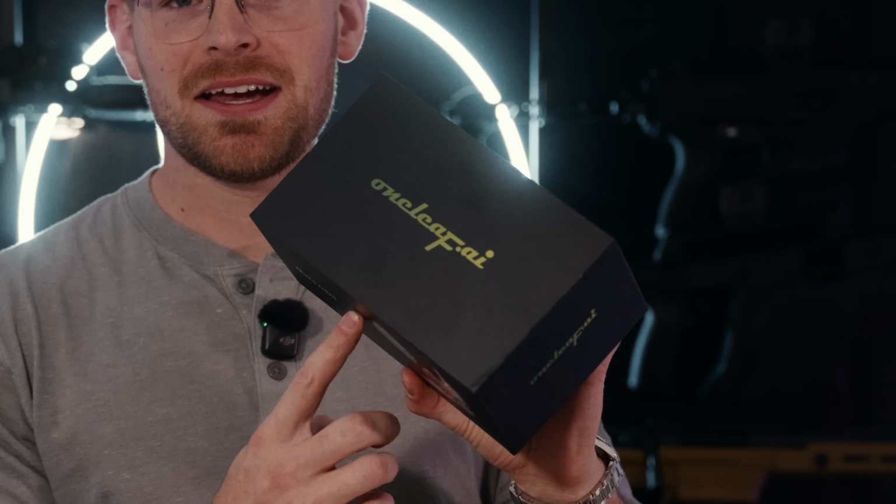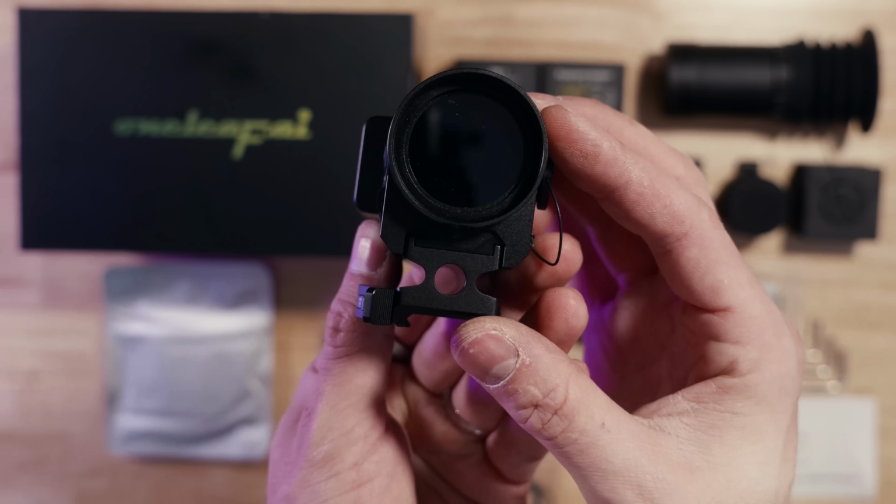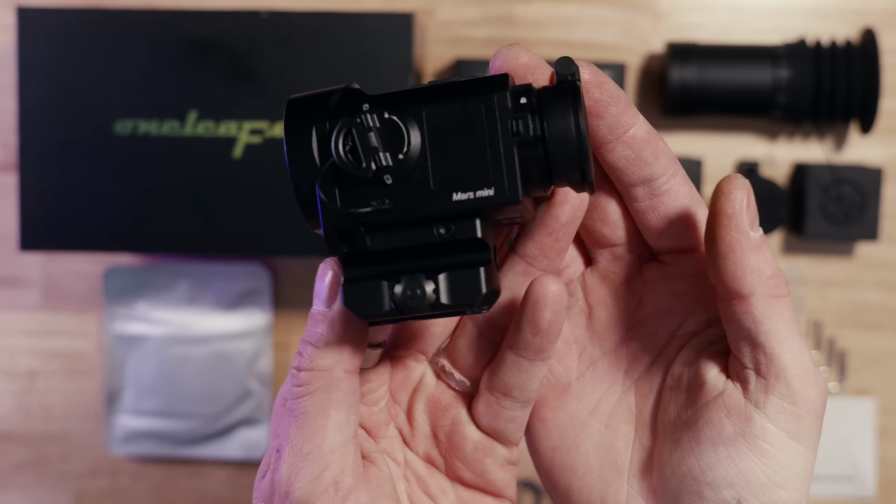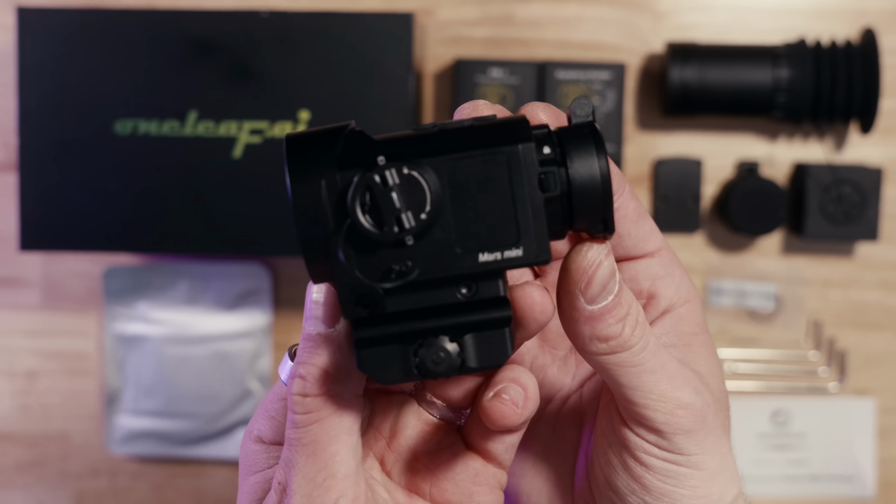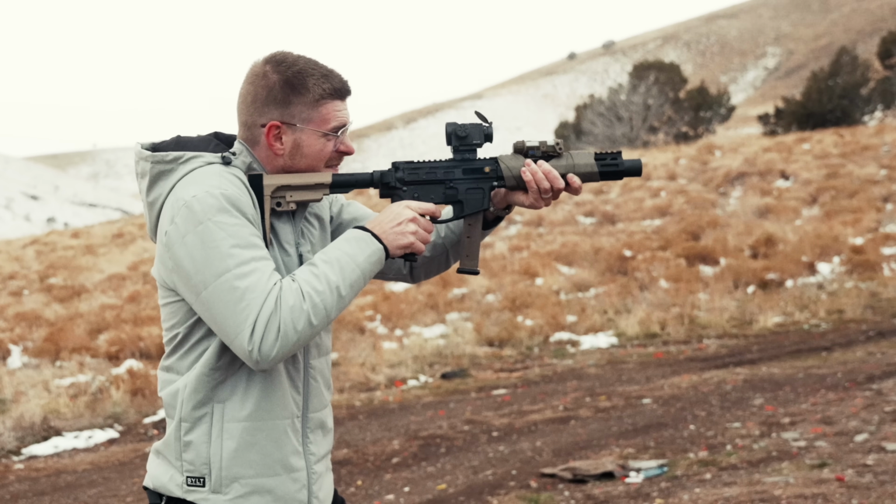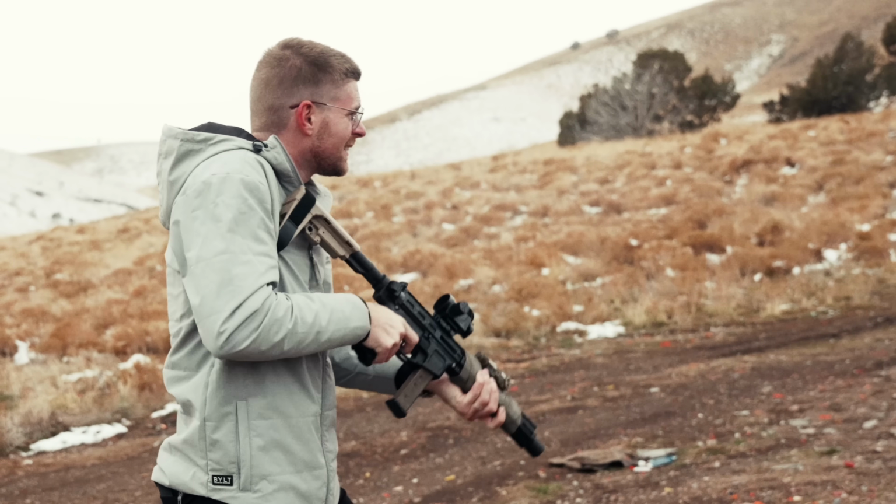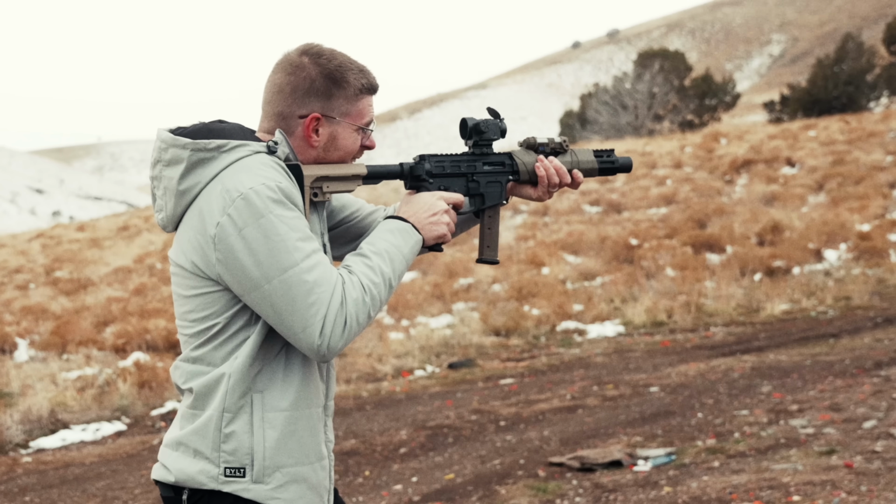Today we are talking about the Oneleaf.ai Mars Mini and why it just might be the best thermal on the market. So what is Oneleaf.ai? Well, they make a few products, but the one that we're talking about today is the Mars Mini. And they reached out to me a while ago, just asking me if I wanted to try their product out and potentially make a video on it. And it sounded just too good to be true.